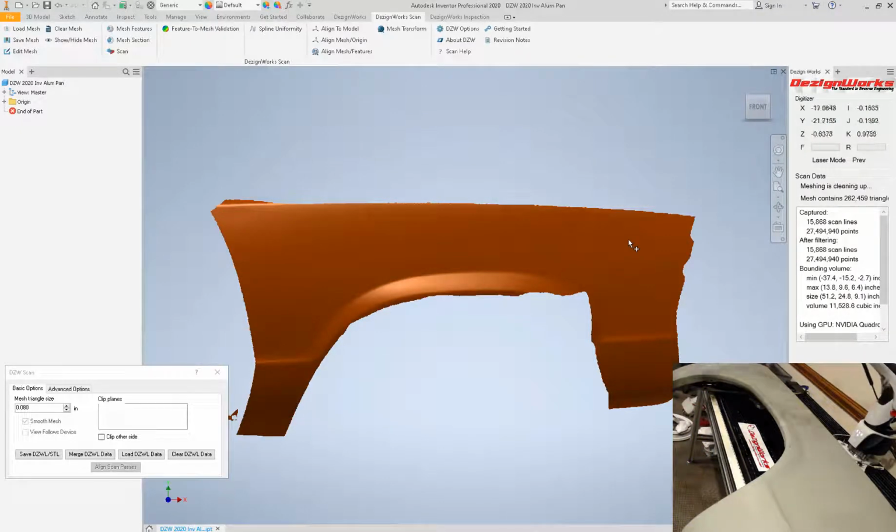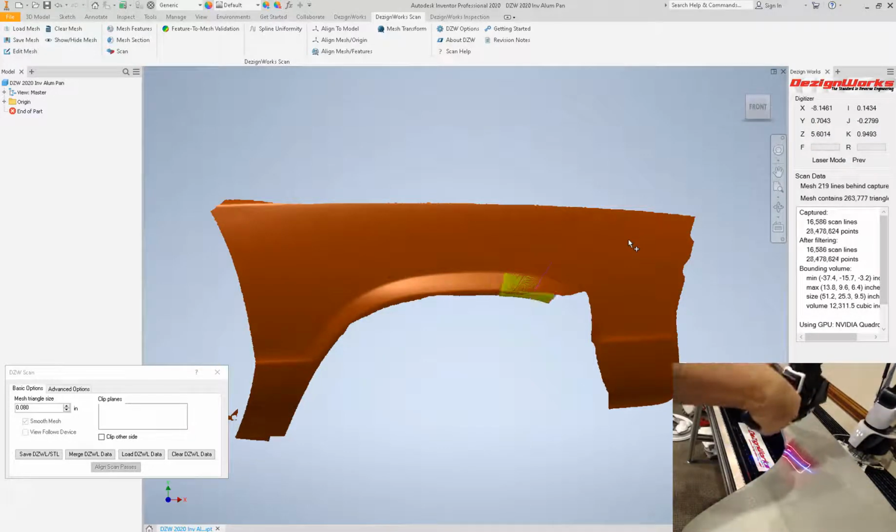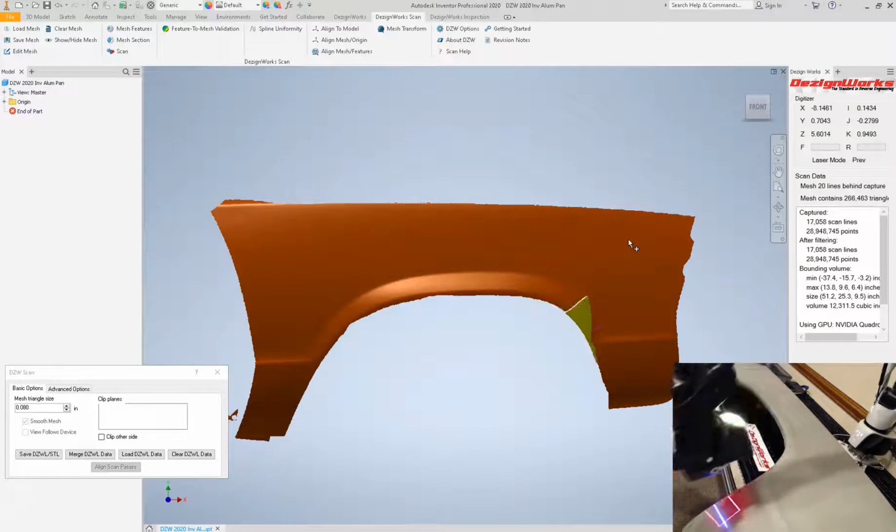So let's take a look. We missed a little bit over here. Let's just come over here and scan it. See a nice preview line come up. Away you go.